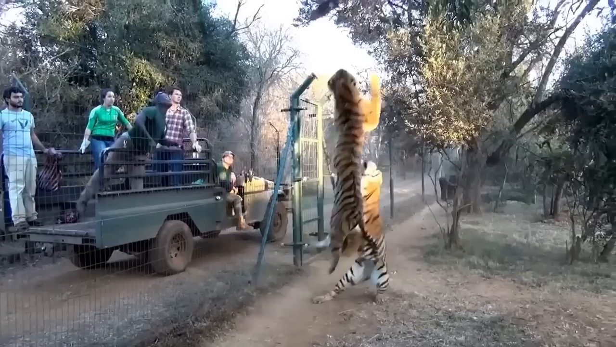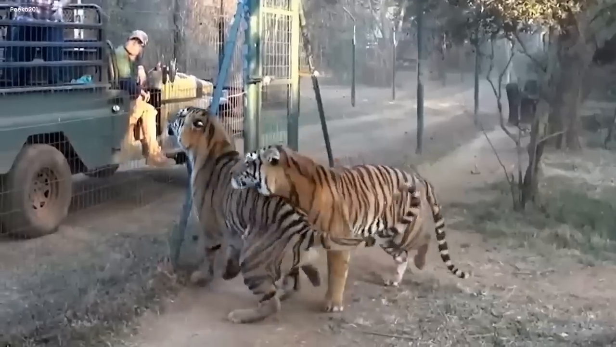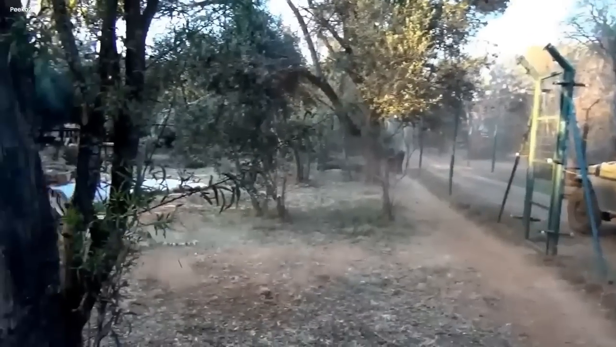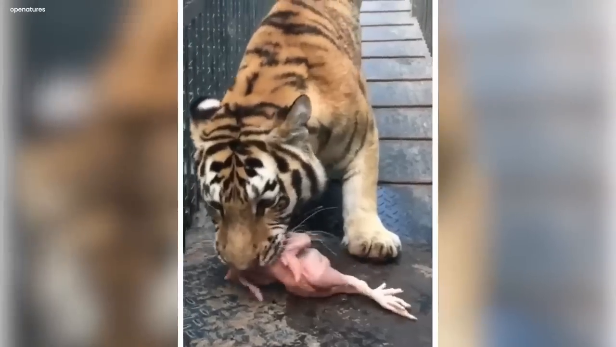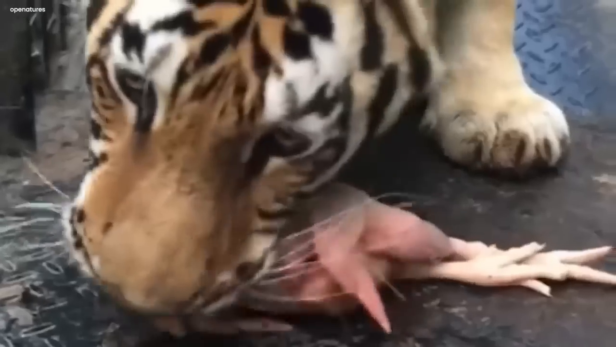Tiger eating meal. In a cage, a fierce lion was caught on camera having its meal. The lion seemed quite angry and wild. It was given a whole chicken and it began eating it hungrily. The way that it ate the chicken was eerie, as it took big bites and devoured it whole.